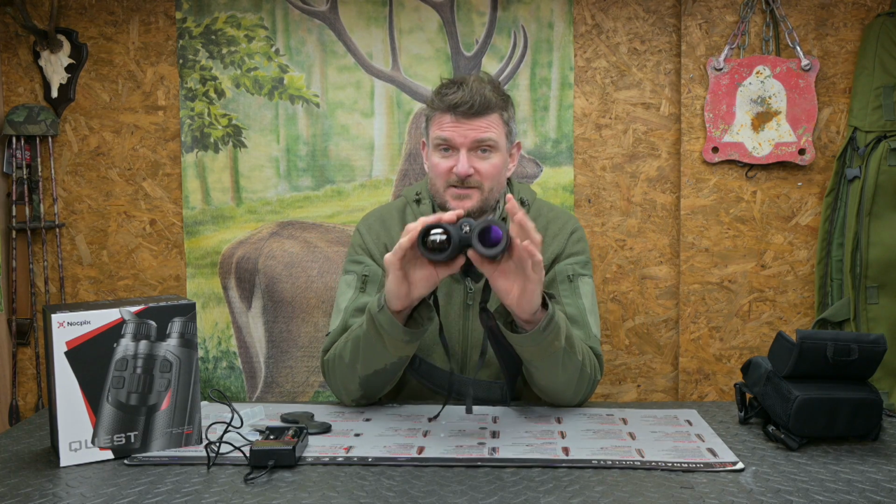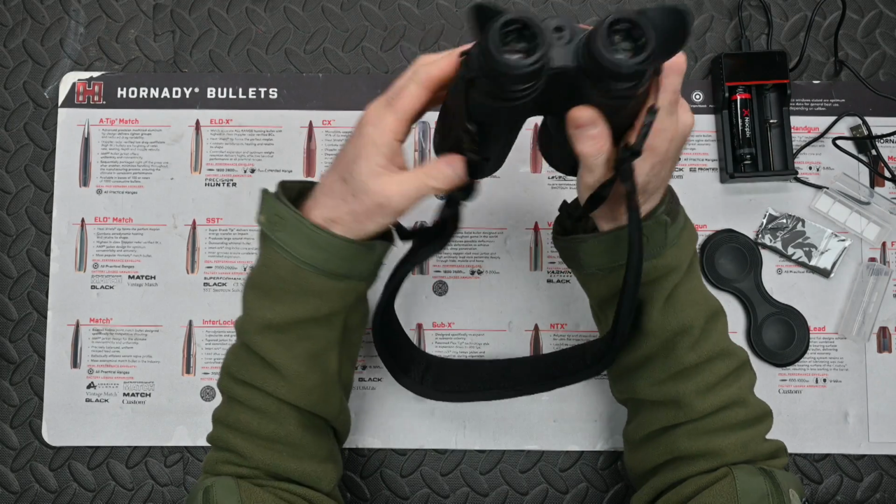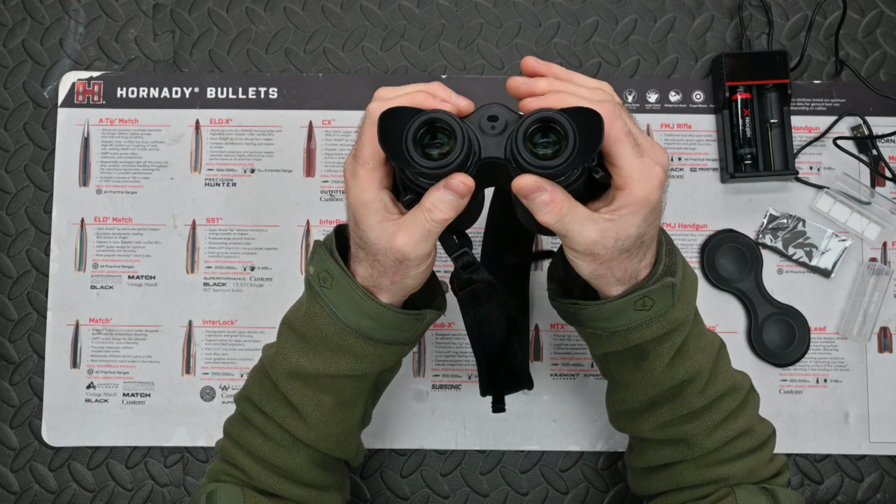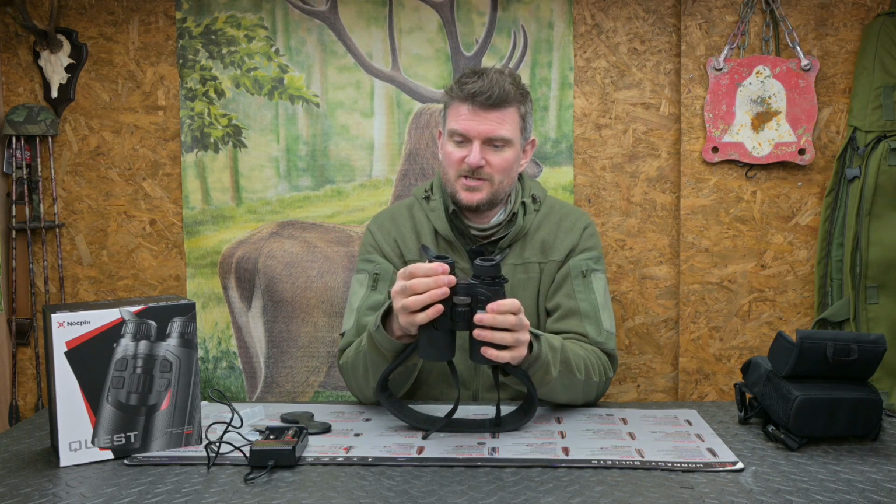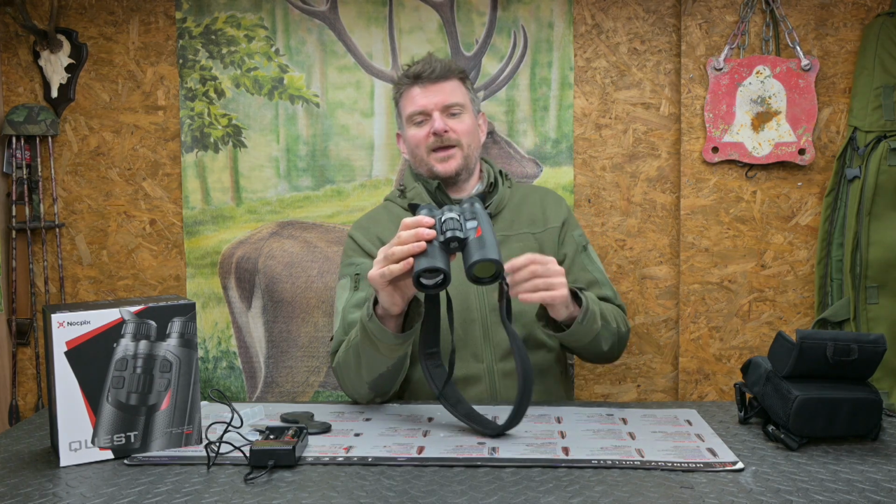What's next? Well, you've got obviously a dual hand format. It's got a nice rubberized casing. You've got grip on the bottom here. So you can change the interpupillary distance, which is moving in parallel there, to set it right for your correct eyesight and the spacing between your eyes. And of course you can focus each lens individually internally to get a crisp vision of the picture.